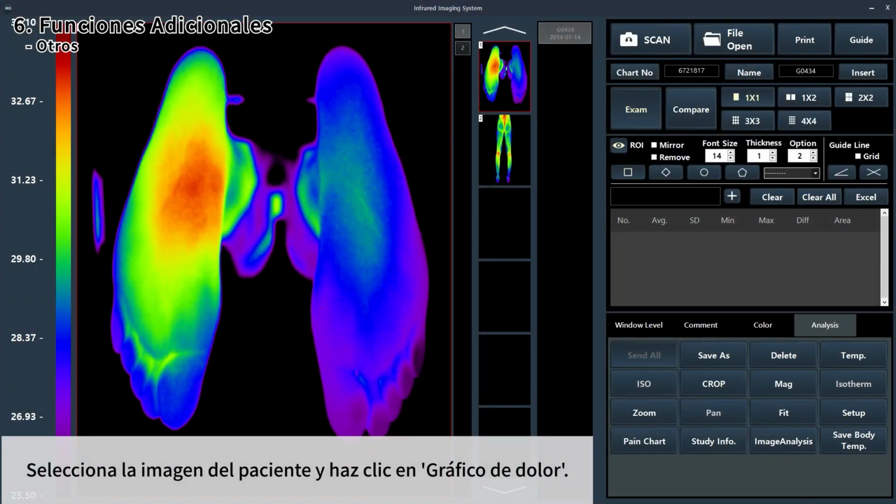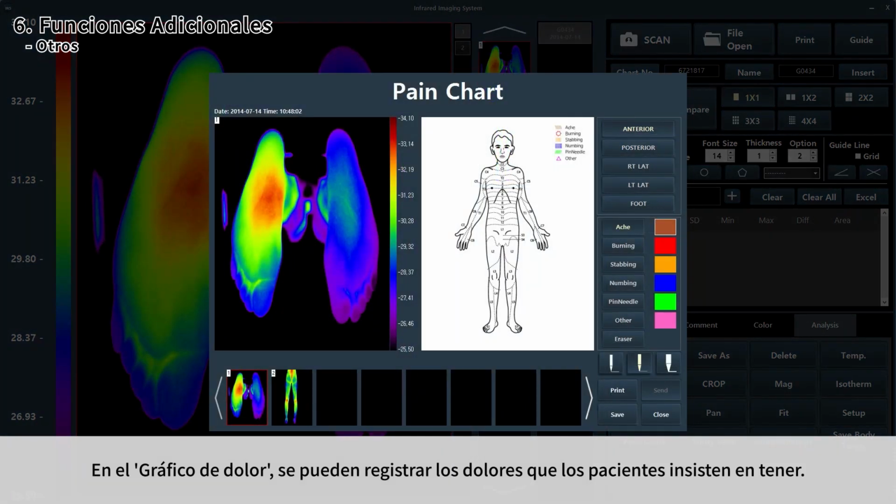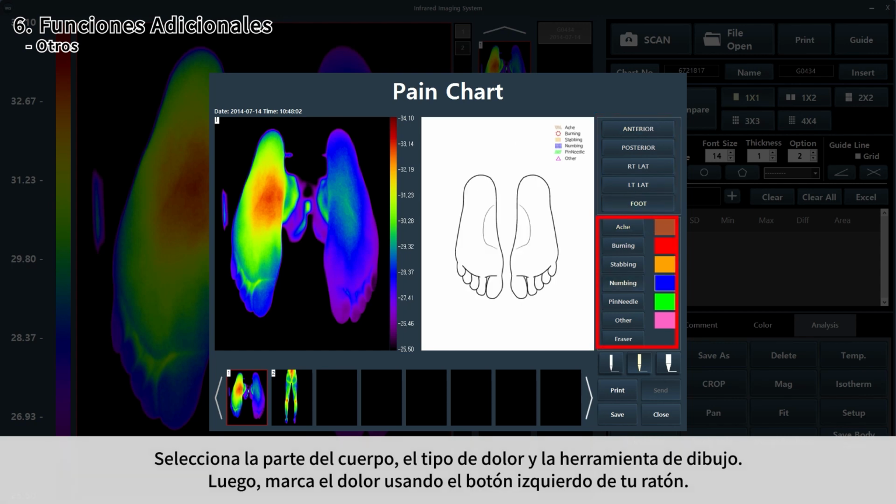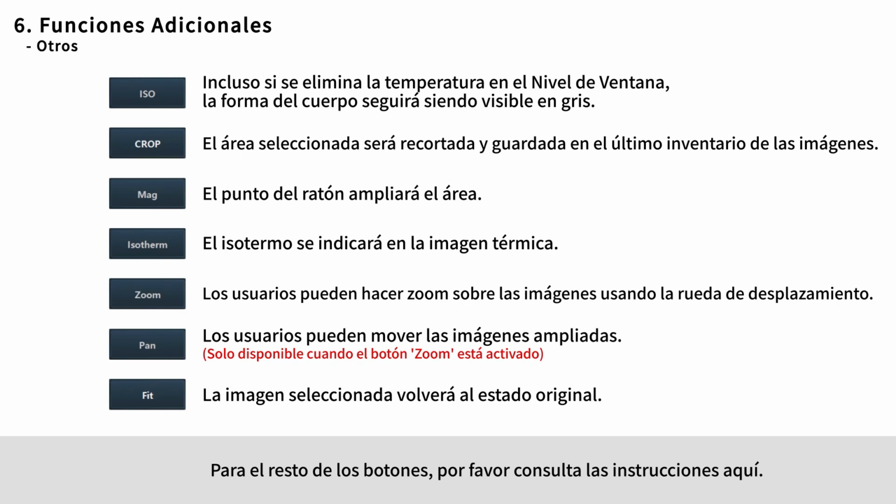Select the patient's image and click Pain Chart. On the pain chart, the pain patients insist can be recorded. Select the body part, pain type, and drawing tool, then mark the pain using the left button of your mouse. For the rest of buttons, please refer to the instructions here.